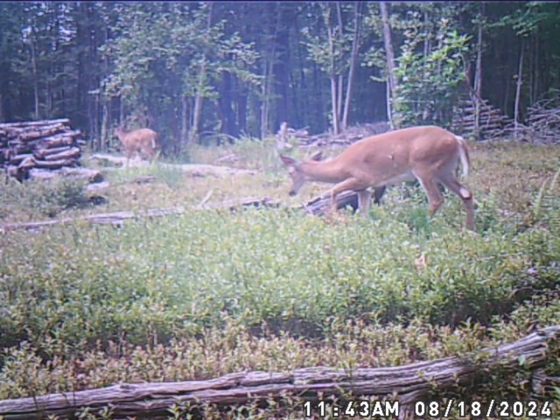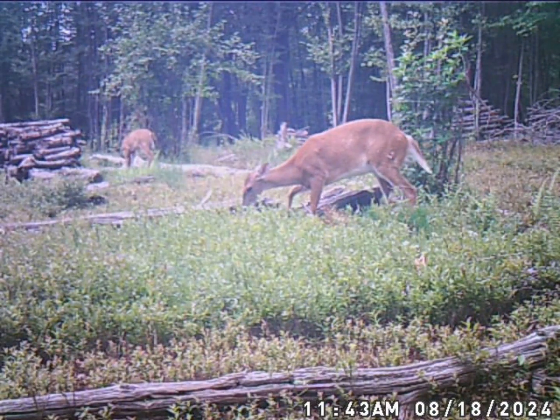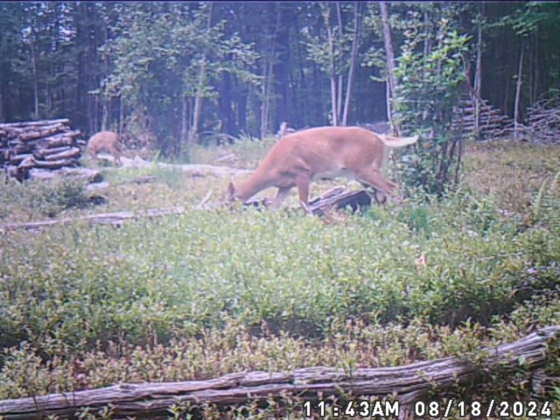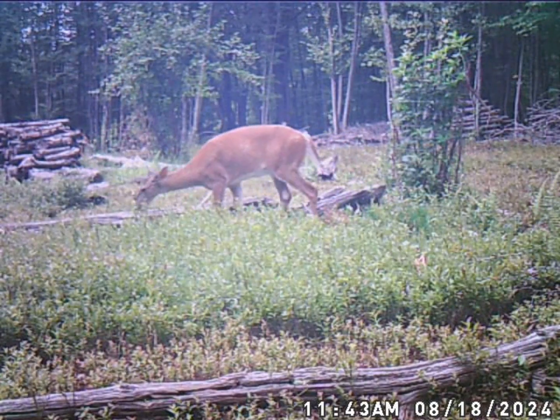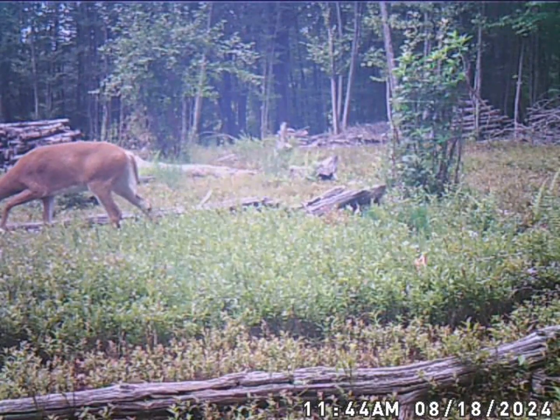Couple fawns in here feeding around. And a couple does back in.